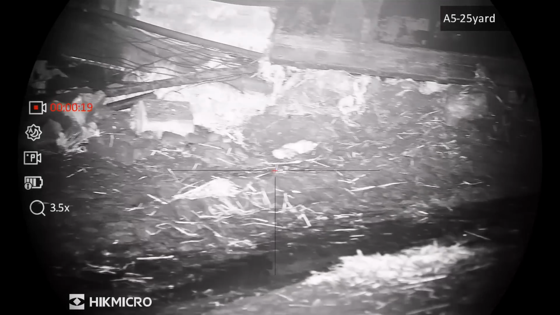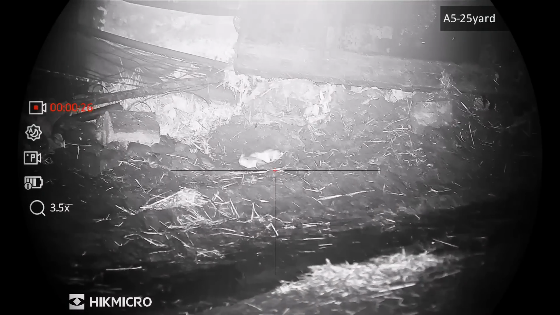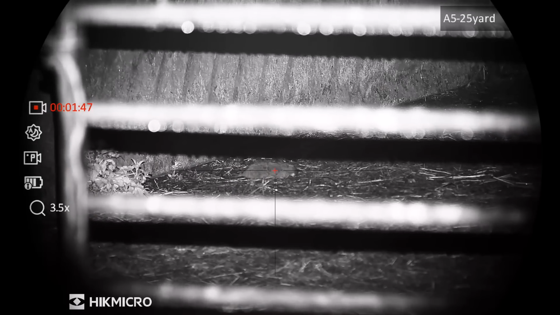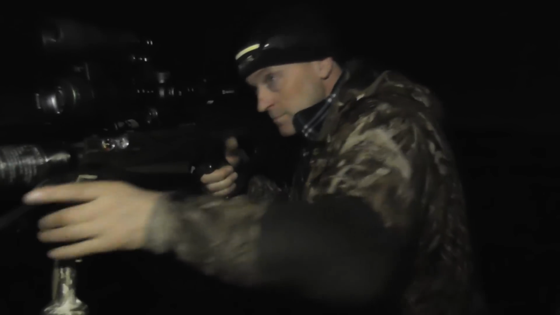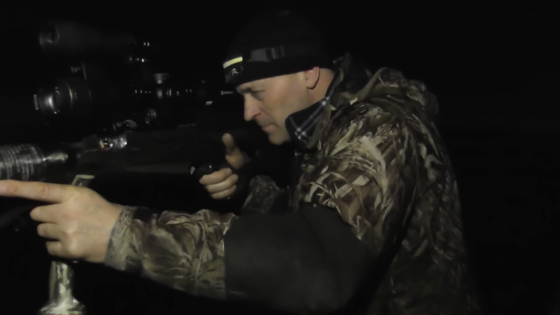We have a fog coming in now, but I still see the rats. Just there. There's one here that's very zoomed in.